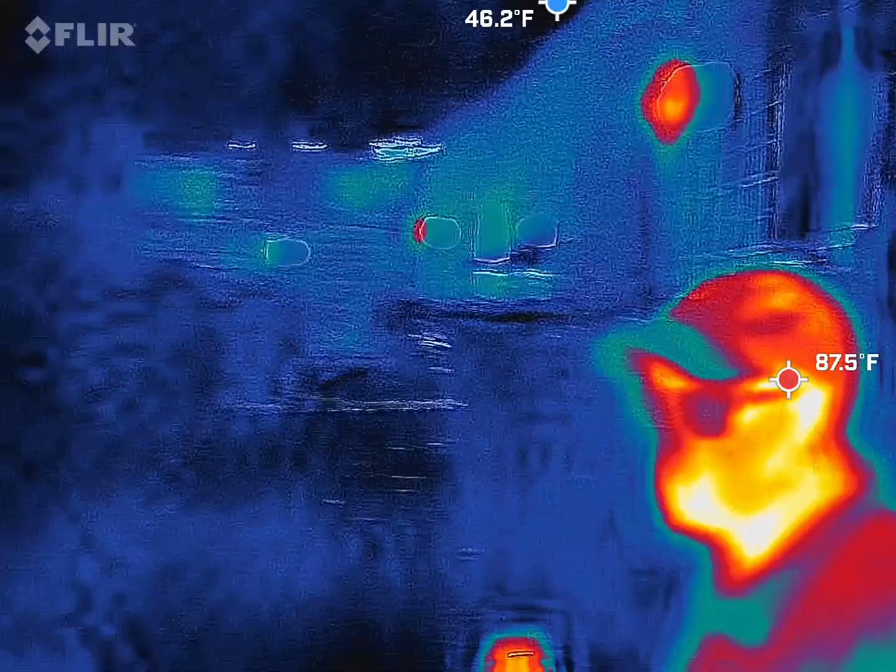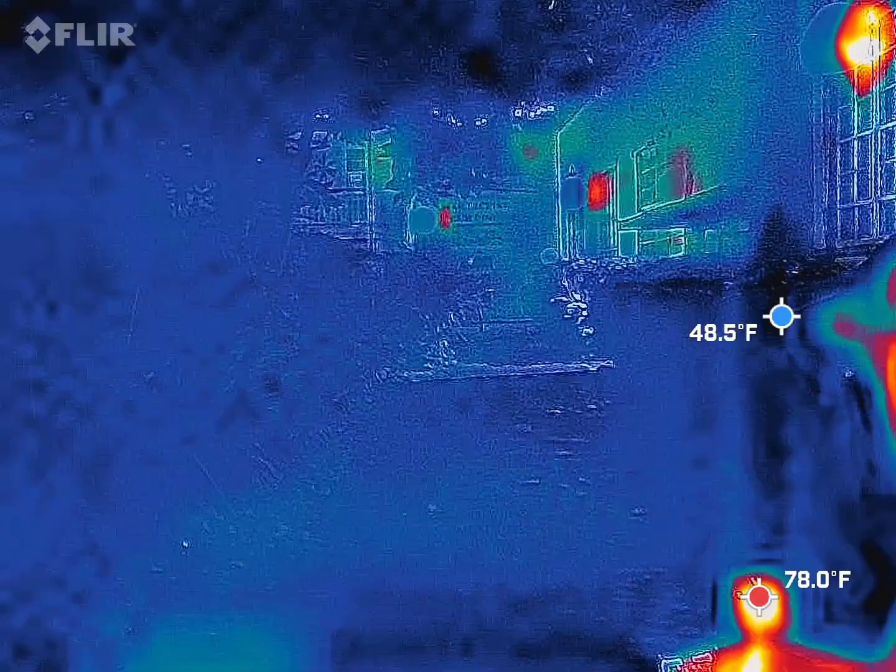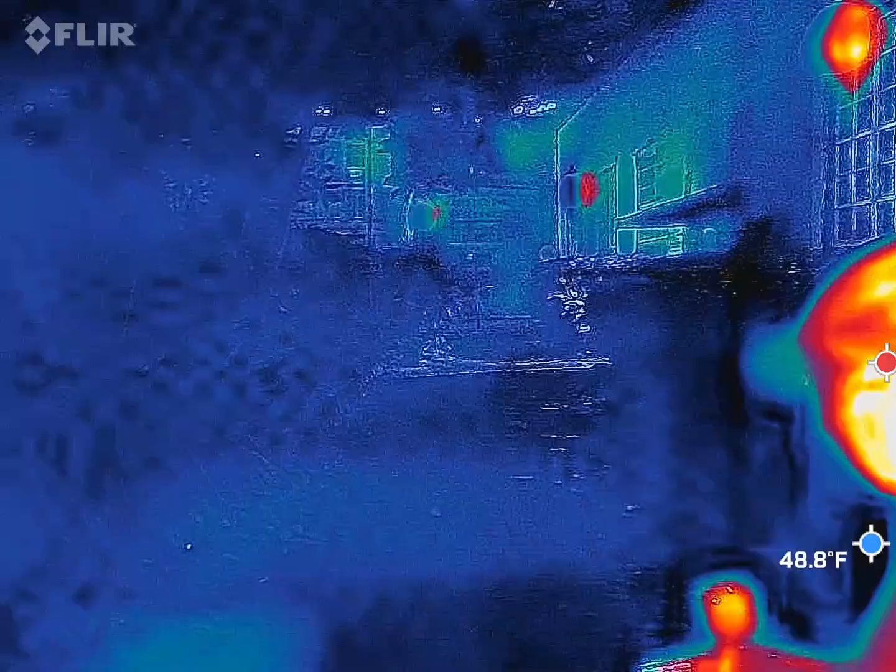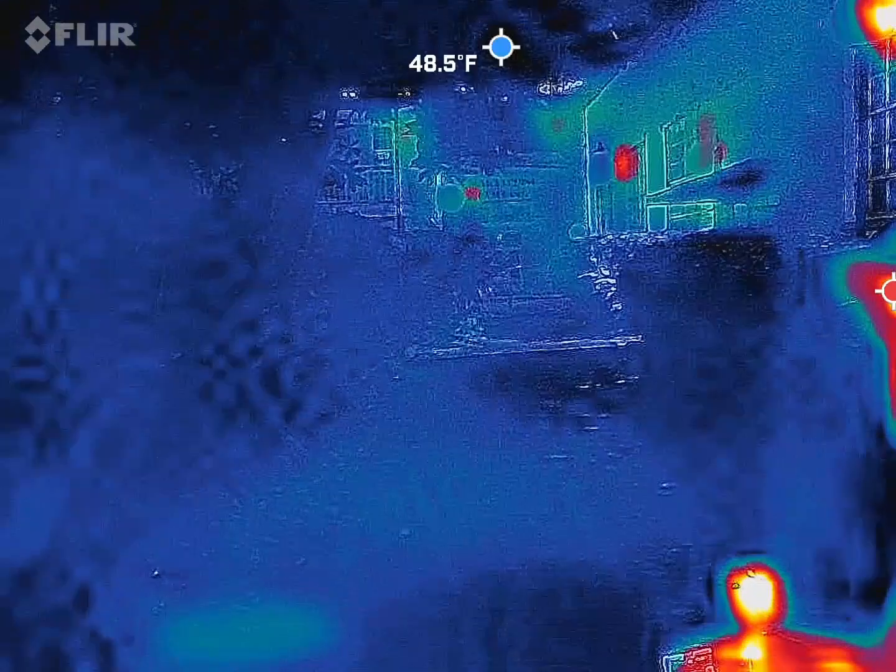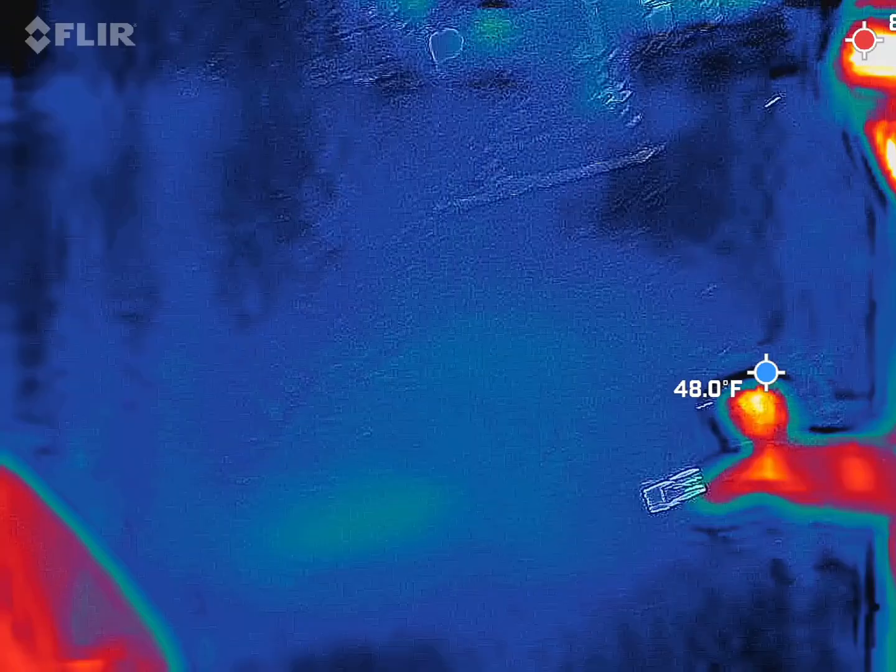It lasted, I want to say, a good 10 to 12 seconds. It was long. I was able to analyze it frame by frame. It was pretty nuts. There's not an explanation for that, not when it should be two people with body heat.